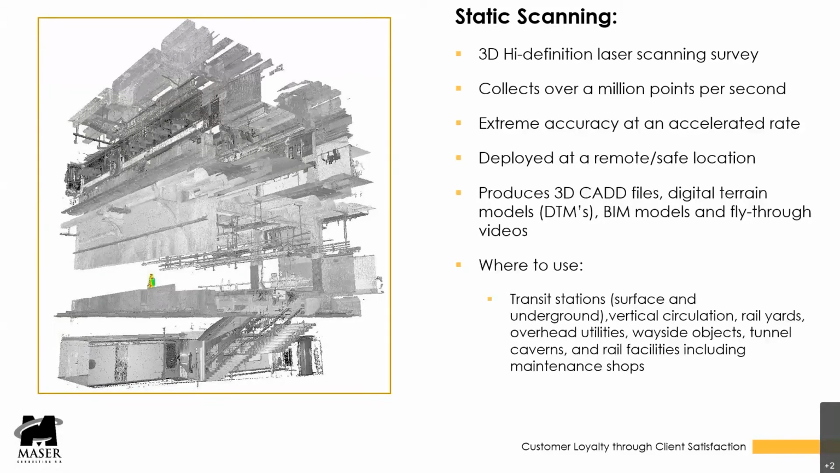This is a terrific way to survey station platforms, whether on the surface or underground, and many other railroad-related facilities, including shops and yards. We can also survey vertical circulation, stairwells, elevators, escalators, etc. In addition, since utilities and cable conduits and cable trays can also be scanned, electrical and mechanical engineers can also benefit from this technology. The point cloud data can be used to create a BIM model, Revit, and in addition, images can be taken and incorporated into TrueView. This will help designers get a good visual of the existing conditions.